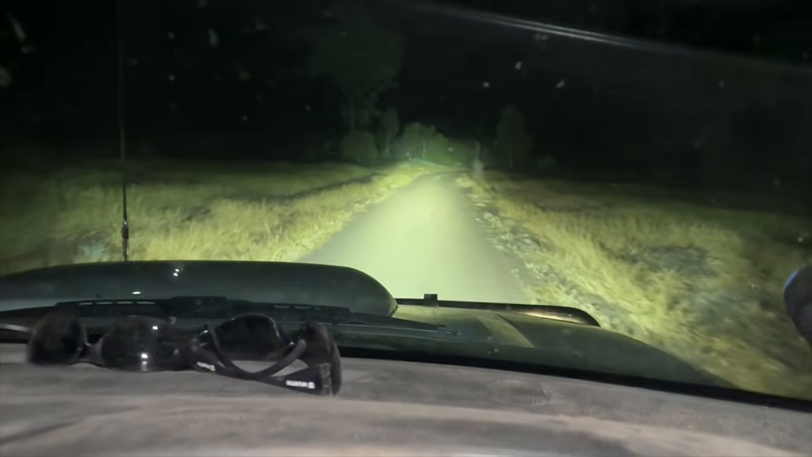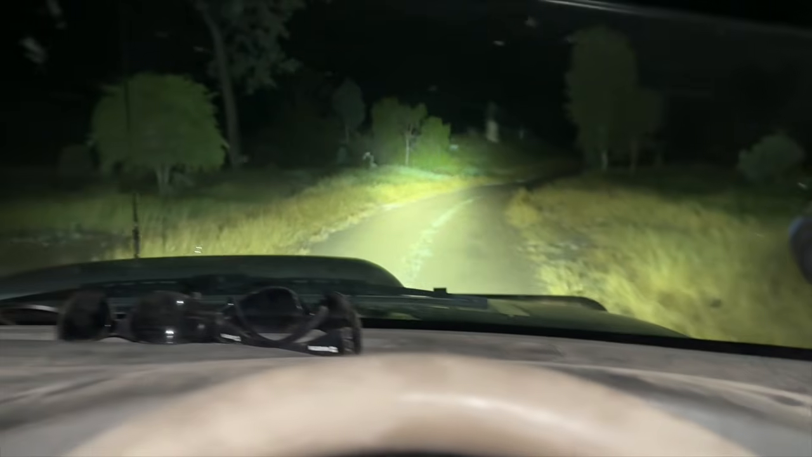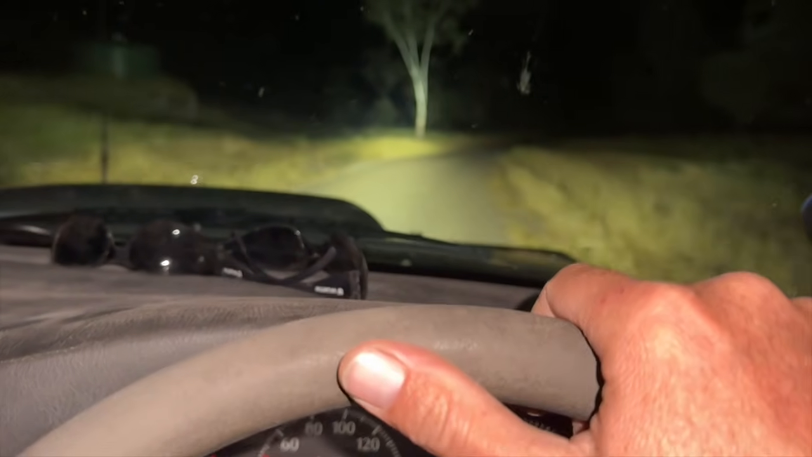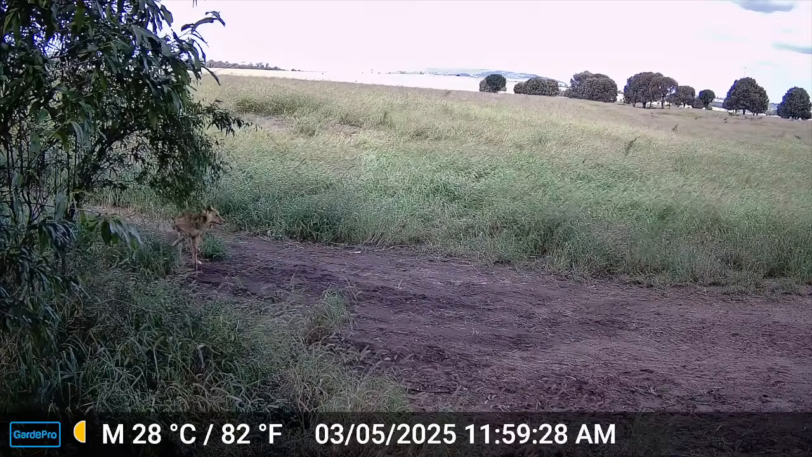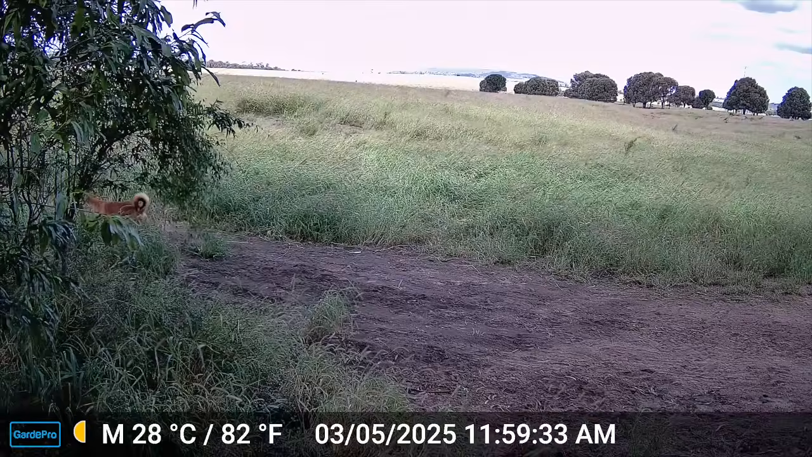Righto, we're just getting down to go and check the traps. We were away last night and I only just got home now, after dark, about 9 o'clock, so I haven't checked the traps, but the dogs did walk past the traps about 2 o'clock this morning, and then I did see another one back about midday on the camera, so there's a chance there could be one up there in the trap if he's hanging around that long, that time of the day, because I don't normally see him that time of the day. So anyway, we'll head up and see if we've got ourselves a puppy.